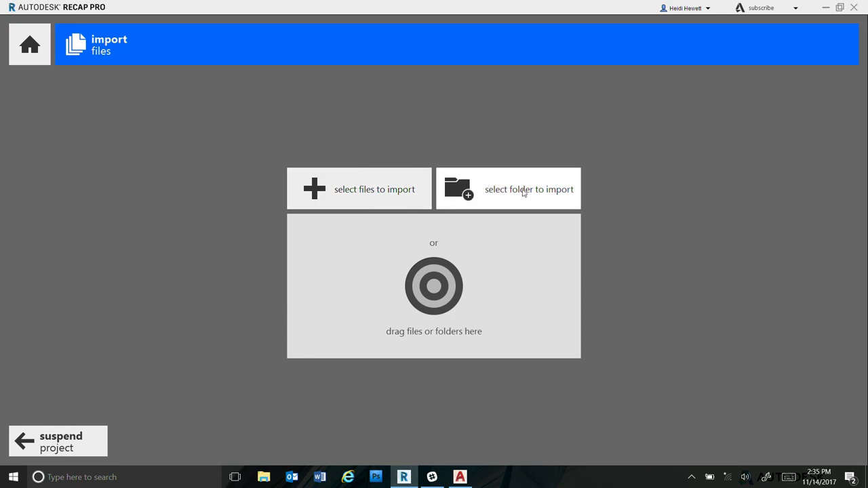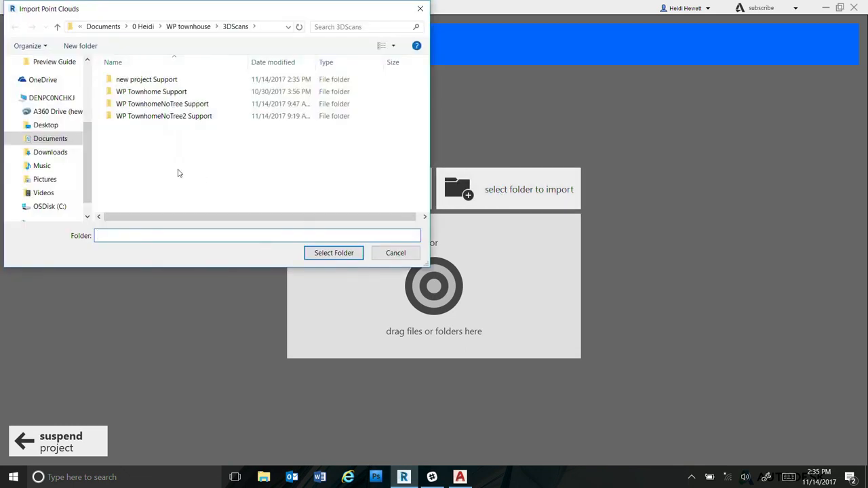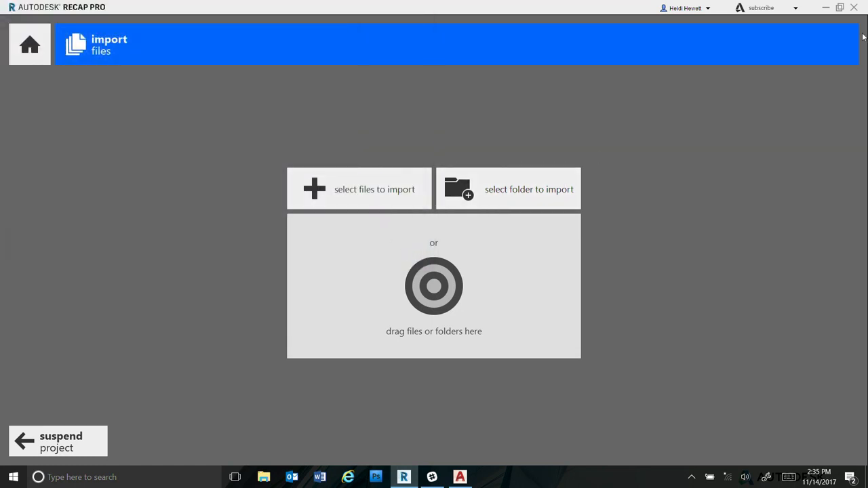You select the files or the folder that you want to import. If you have more than just a couple scans, it's probably best to choose folder. Then you can navigate to wherever your scans are, wherever the folder is that you copied from your drive. It'll have lots of folders under it with all of those scans, each individual scan. And as soon as it does that, it does take some time to import those files. That's the first part of the process it's going to go through.